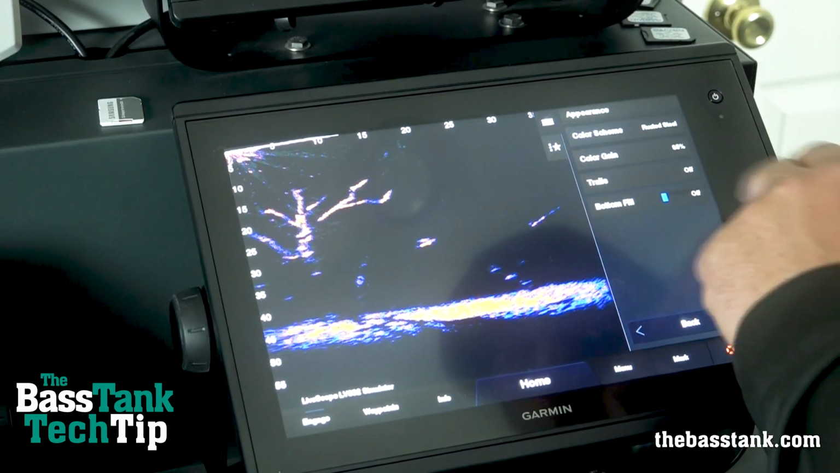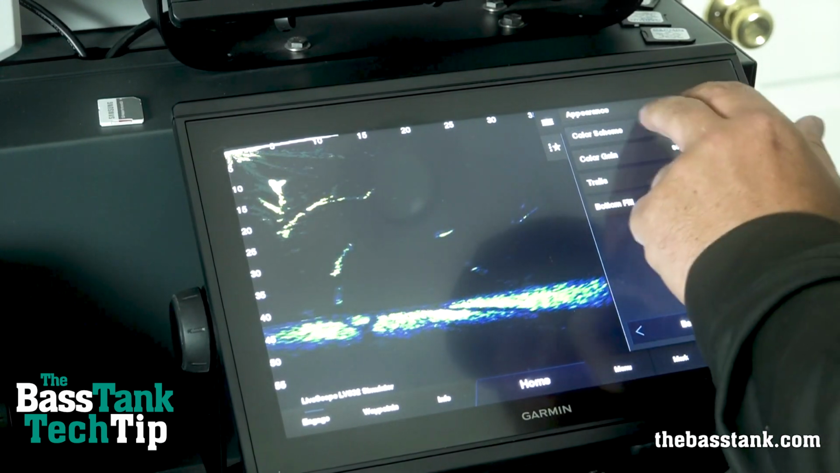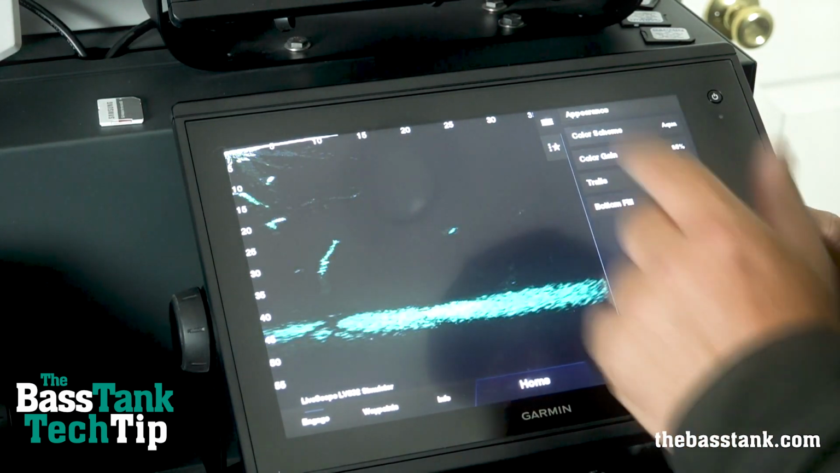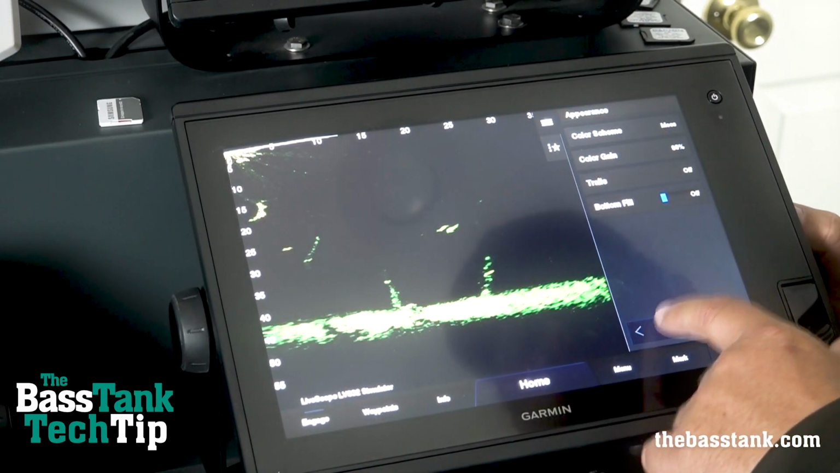We've got rusted steel, we've got lava, Caribbean, floodlight, ice blue, aqua. I'm really excited to see what that aqua looks like out there. And then we've got moss. Those are the new color palettes.